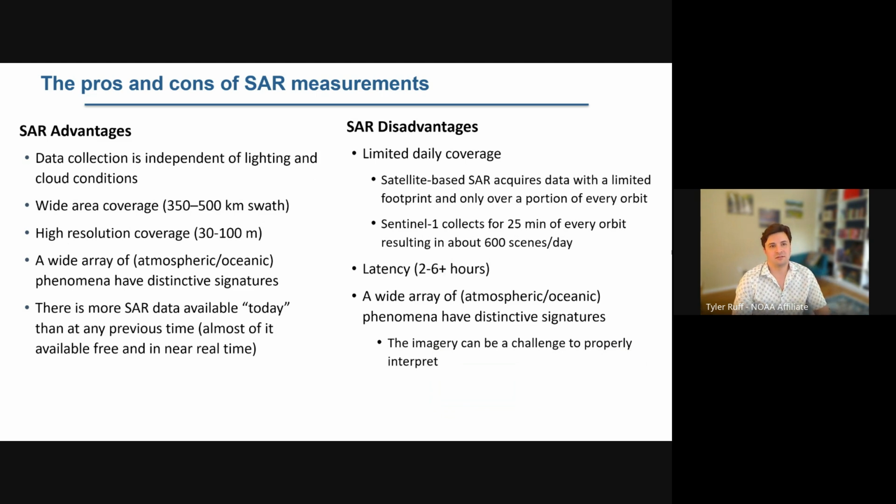So we definitely have some advantages and some disadvantages. As far as advantages go, as I mentioned, the collection is independent of lighting and cloud conditions. It has a wide area of coverage, anywhere from a 350 to 500 kilometer swath width. High resolution coverage, anywhere from 30 to 100 meters. Again, we report the winds at 500 meters.